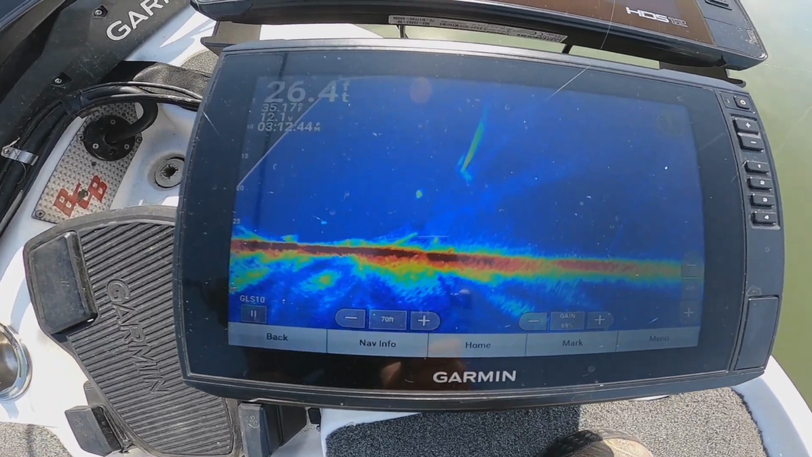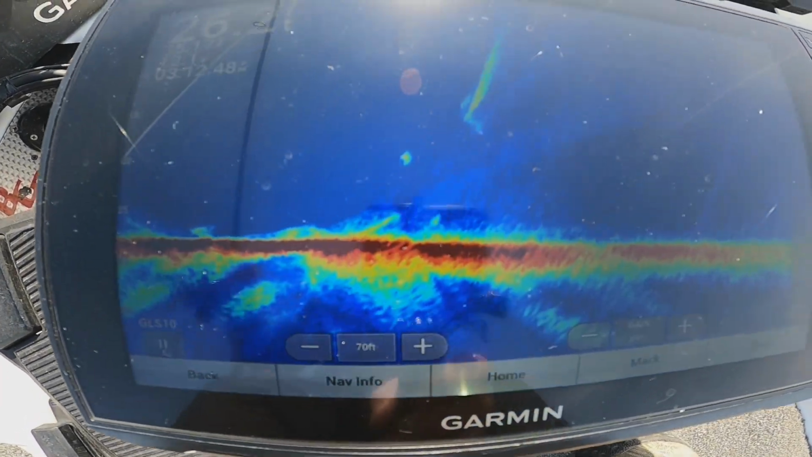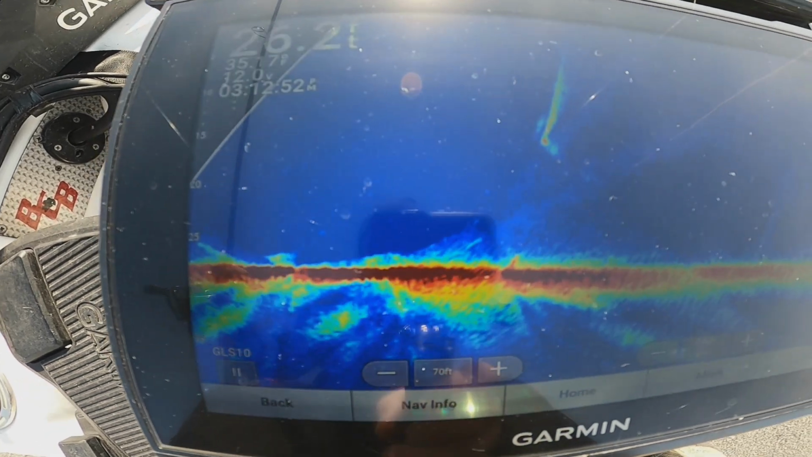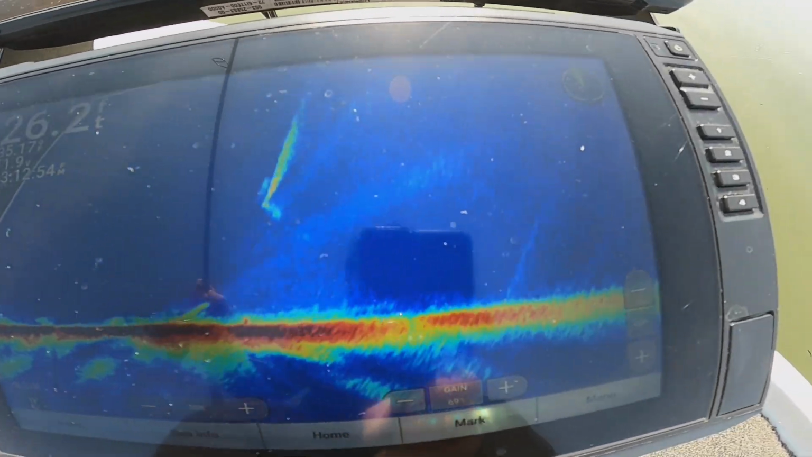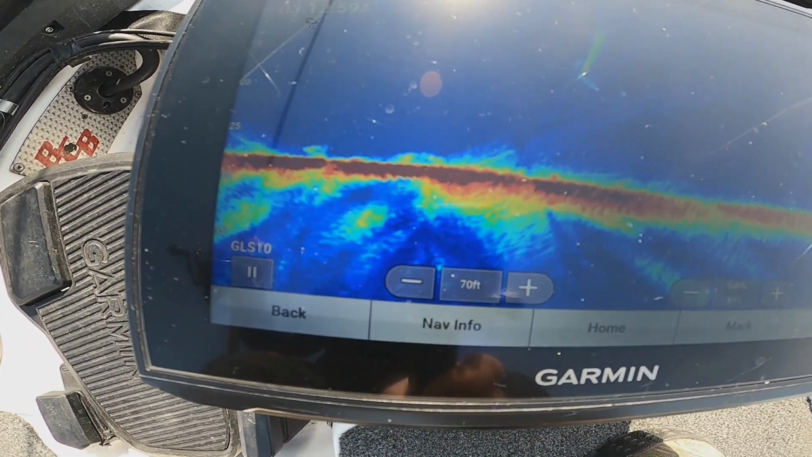See if we can get a good look here, right by the arc. See those fish down there? Got those little dots, those are all walleyes swimming around. Got a little bit of a ghost tree effect going on right now. I got something off in my settings.